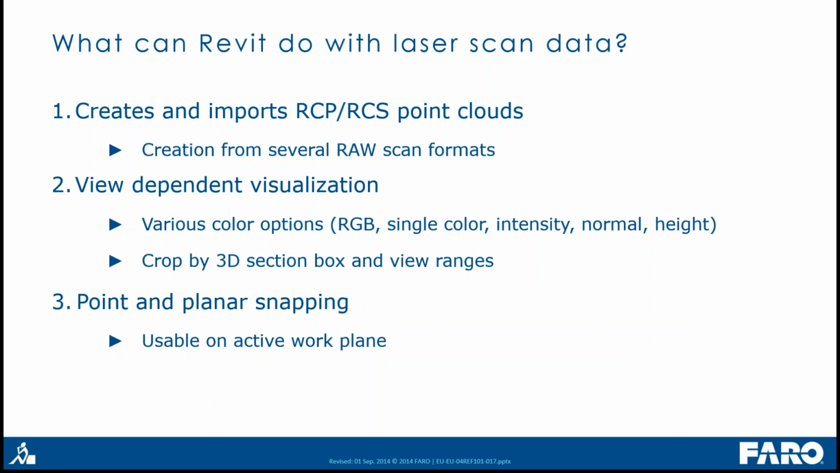So modeling with Revit vanilla tools is always a manual process. You can use the point cloud as a reference. You can use the point snapping. You have a pretty good visualization of the point cloud, but if you want to model some elements, you have to do this manually.